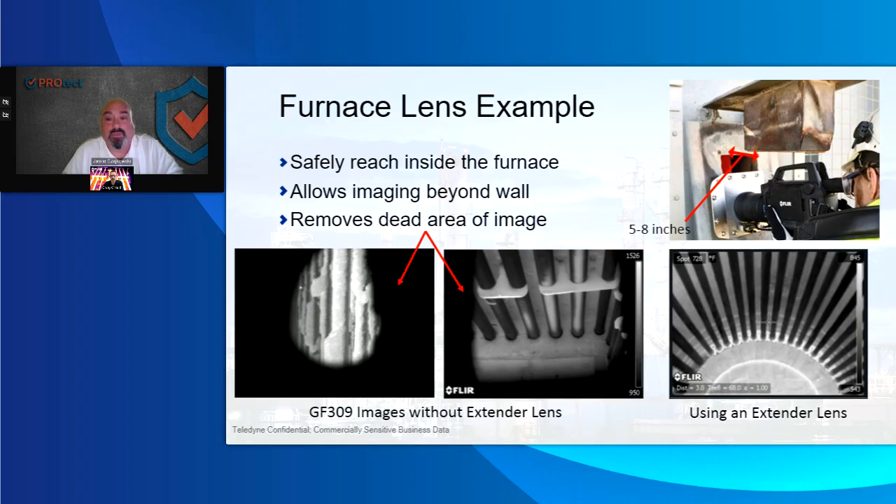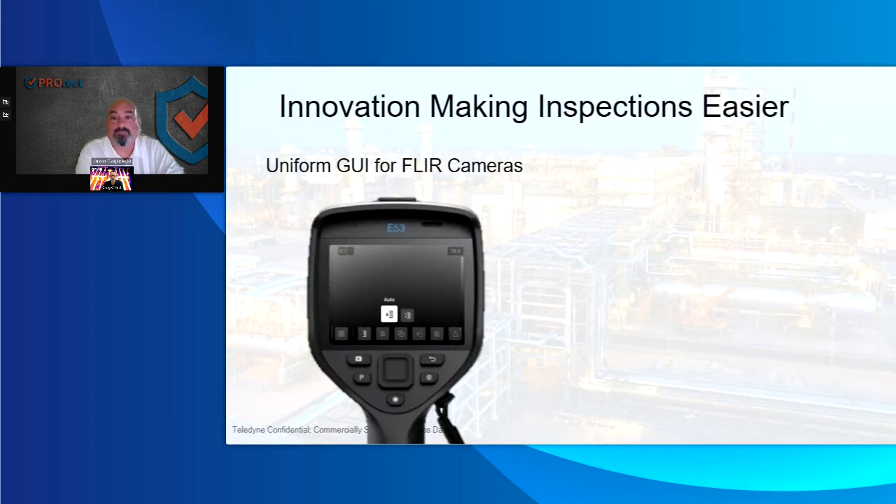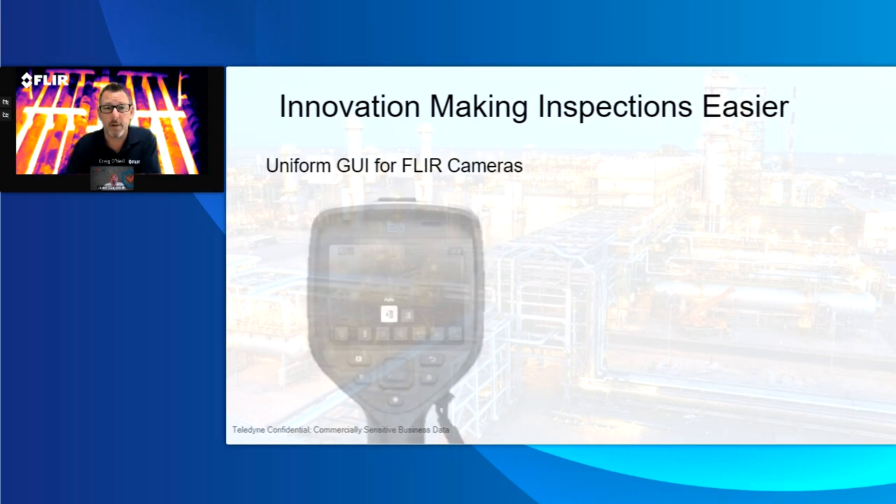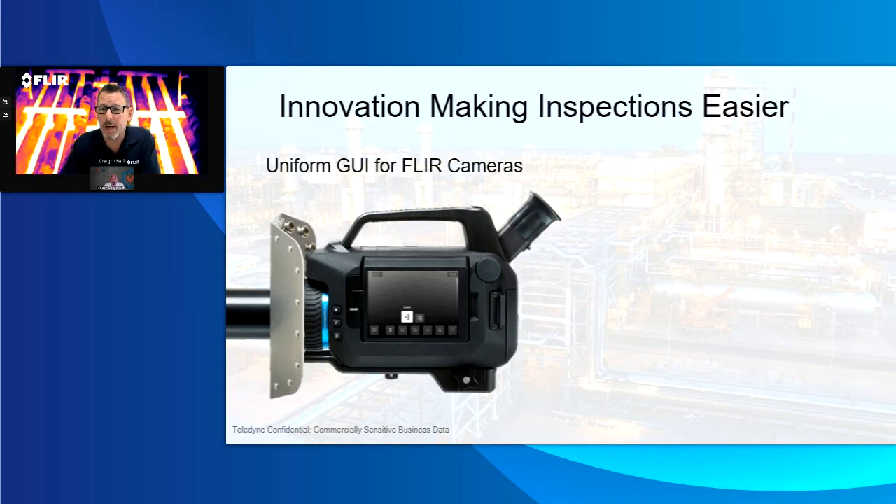Awesome. Thank you. And some of the other stuff that we did, a lot of these petrochemical places may have a handful of other cameras. They may have OGI cameras from FLIR. They may have temperature and measurement for electrical, mechanical. And what we've done is simply take the user experience. In the past, maybe a user of a GF series would be very different than one of a just temperature measurement camera. Now the touch screen, the way it operates, understanding what you're doing is a bit different.